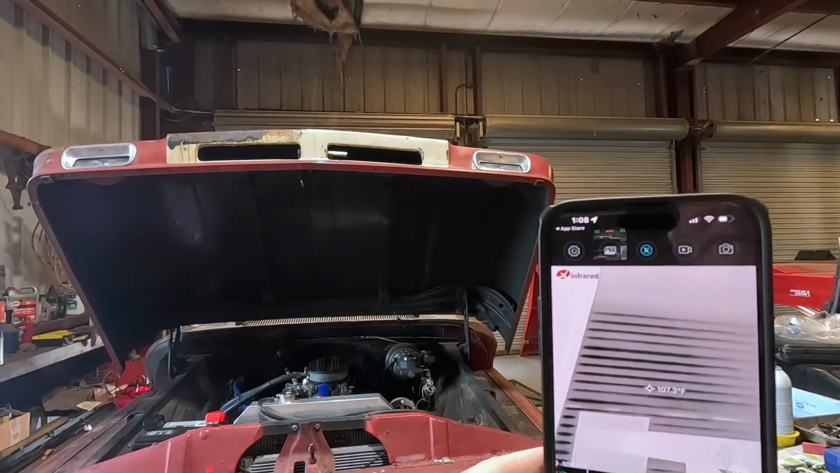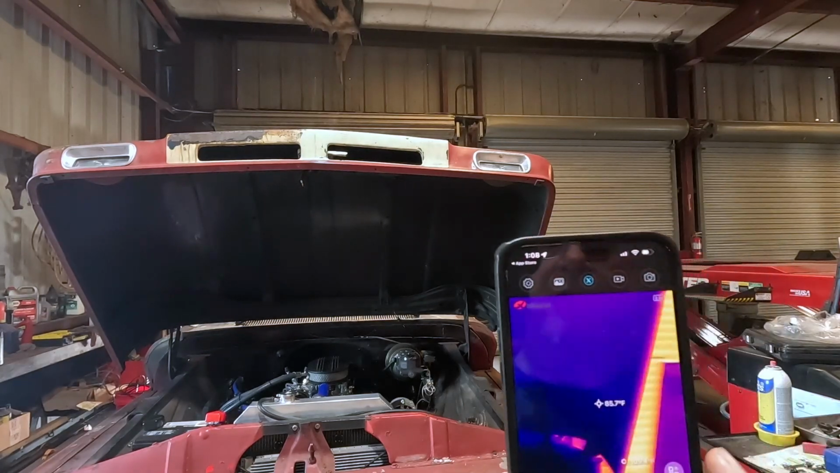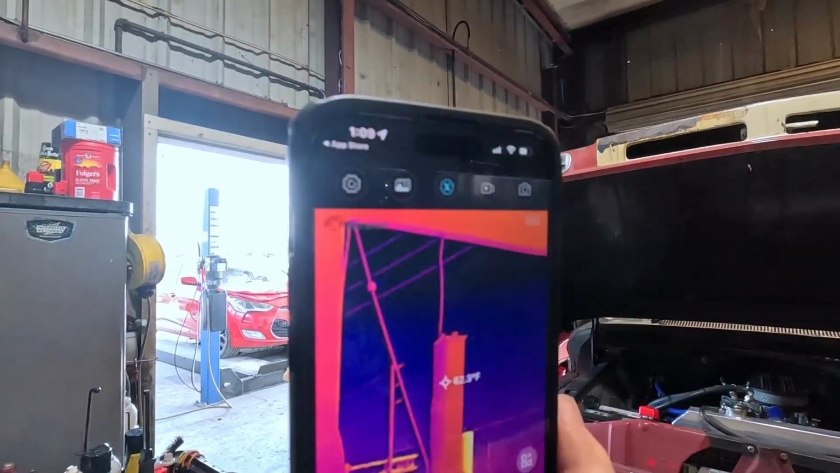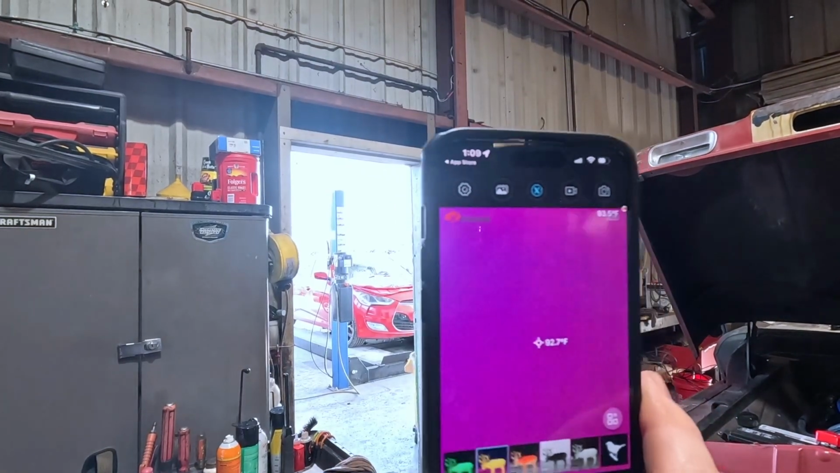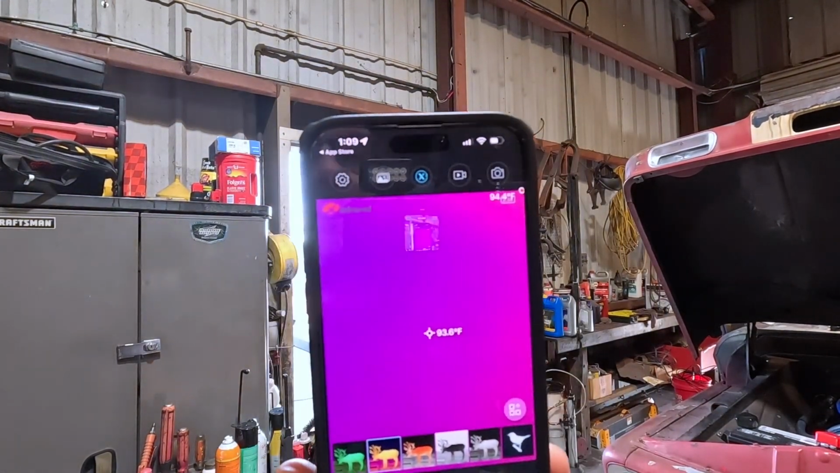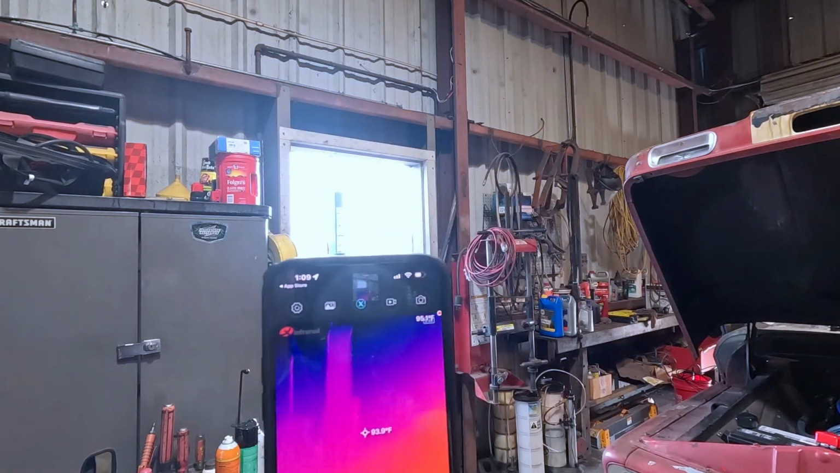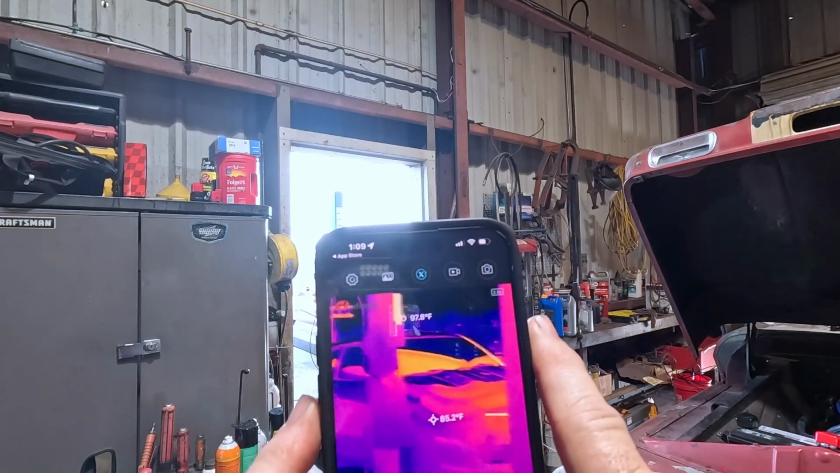Now, there's a ton of these infrared cameras available. They're at all levels, from, you know, $50, $75, up to thousands and thousands of dollars. I mean, literally $20,000 and up. So they have a wide range depending on what you're doing. As far as, oh, my hand was blocking it. Put your hand over the screen, it'll block it.